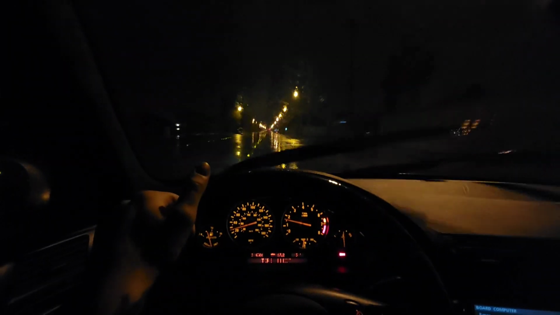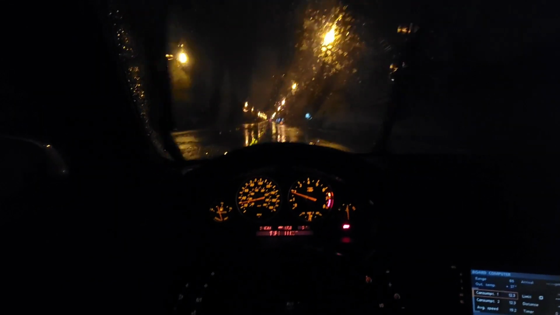I tried to get some clips for you guys, but I don't know how well they're gonna come out. It's so slippery outside. This car is not really set up well right now, but the car needed to be driven. Need to clear out some carbon. It's been sitting, so I kind of wanted to beat on it a little bit, so it's not just sitting in the garage collecting dust. I don't want to get carbon buildup, so we're gonna take this home.